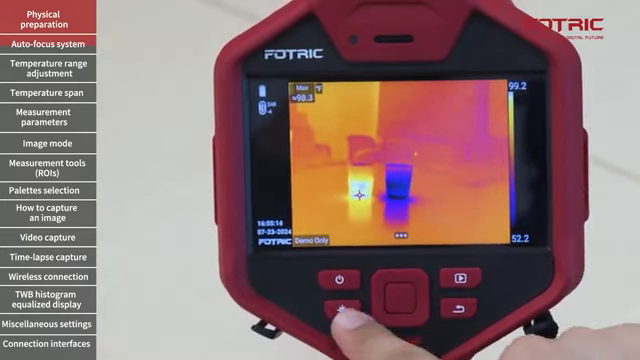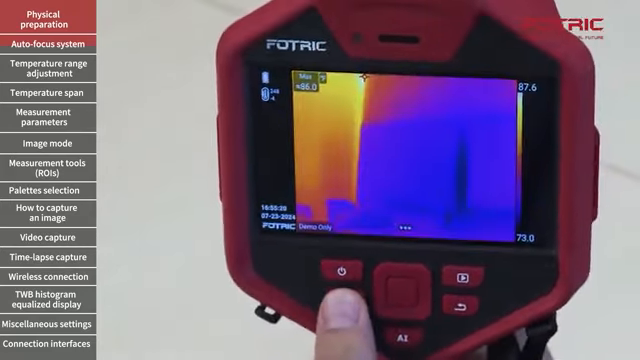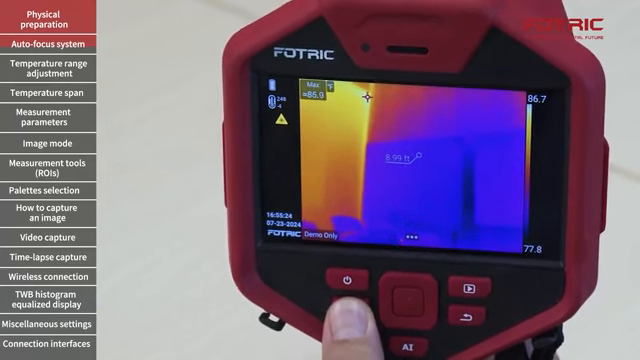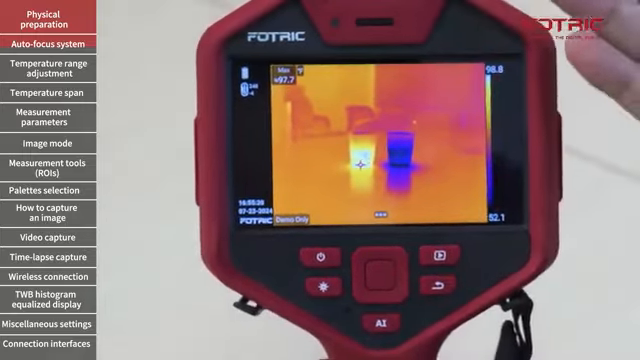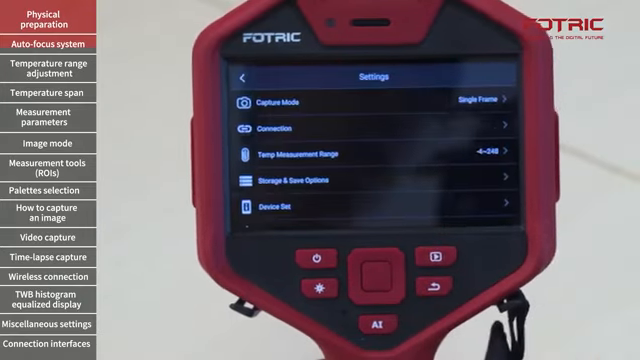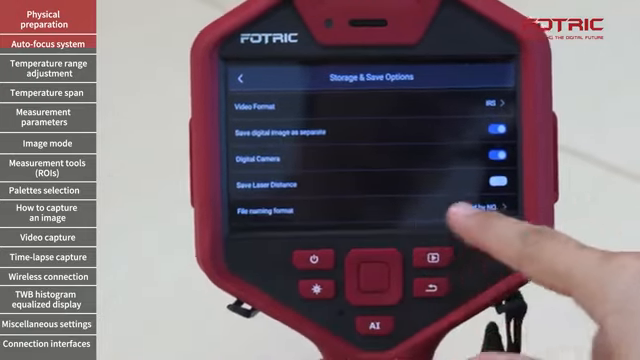If I hold the laser pointer, I'll be able to also measure specific distances of the camera to a given point. So here we see 9.99 feet. And if I want the distance to be saved as part of the measurement of the picture, I go to the main menu, settings, storage and save options, and I will click Save Laser Distance.